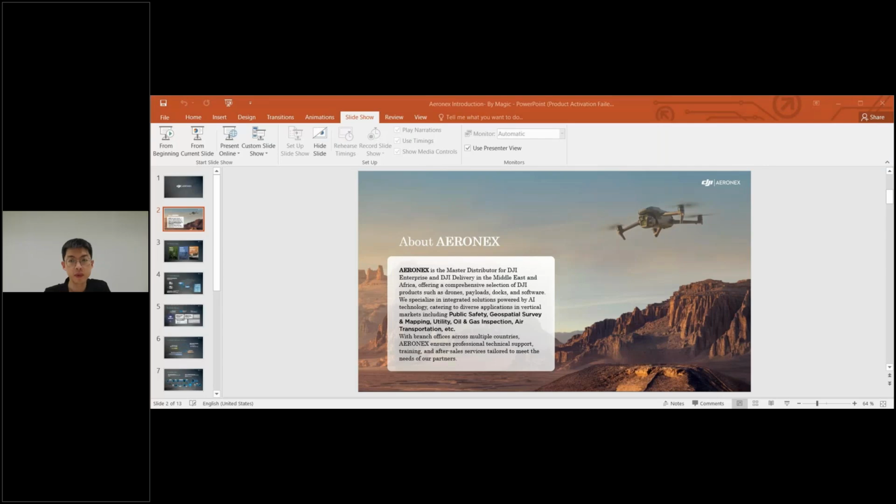We also take pride in being officially certified for DJI Enterprise DSEC certification training, doctorate training, and all other technical certification training programs. This ensures that our team and our dealer network always meet DJI's highest technical standards.